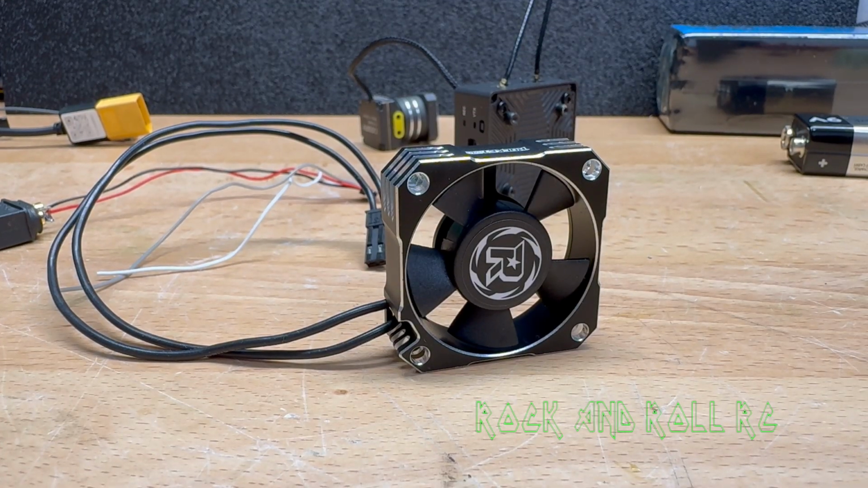This is the rocket motor brushless 8.4 volt 22,000 RPM motor. We're going to put 1 bolt through it just to hold it to the heatsink side of the VTX, and we're going to use the thermal camera to measure its performance, either ingesting air into the VTX or blowing away.